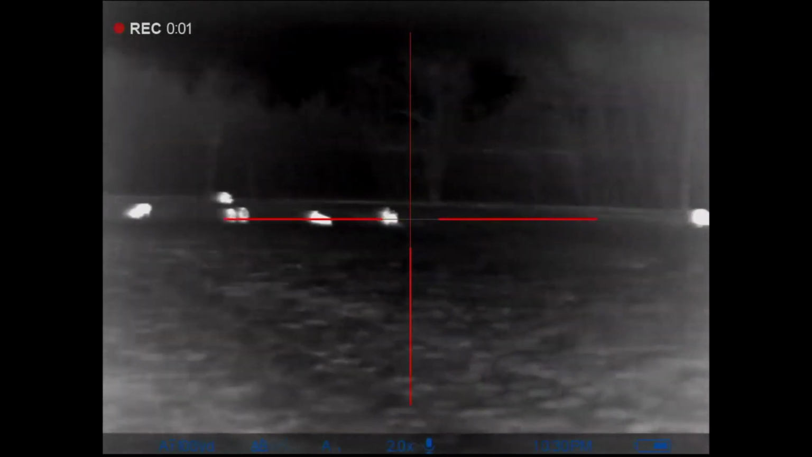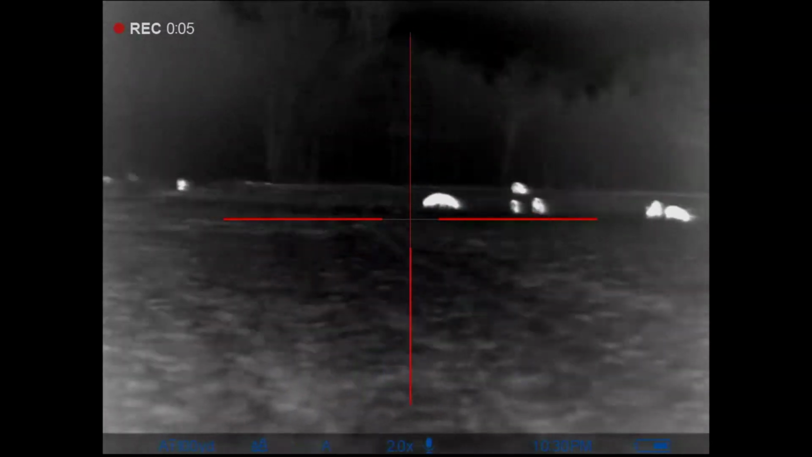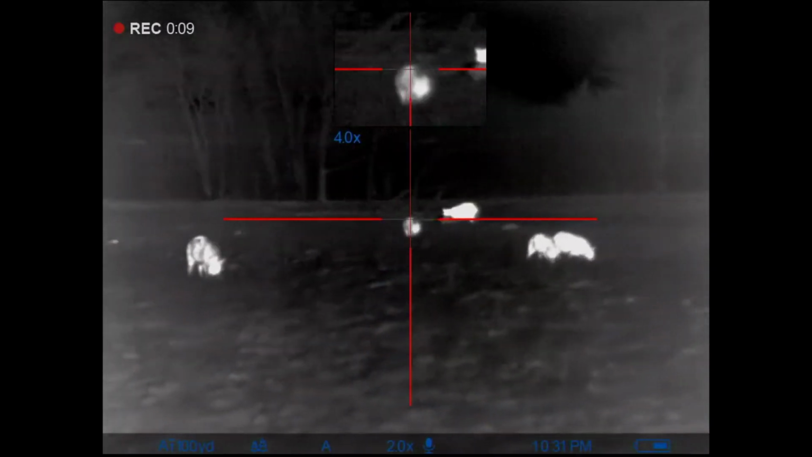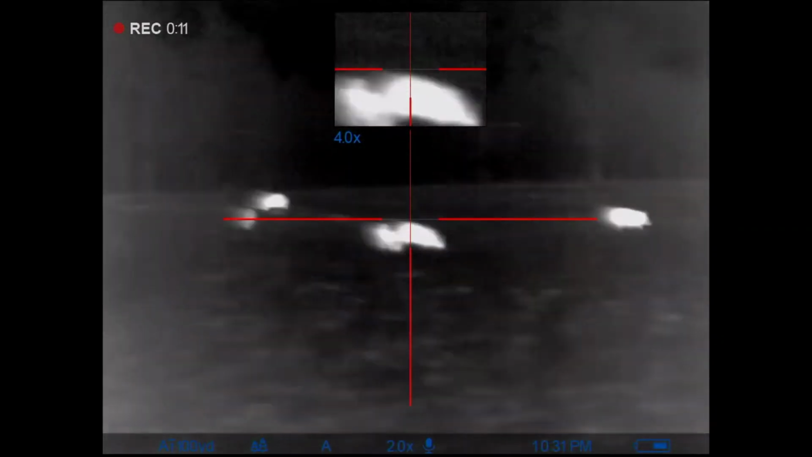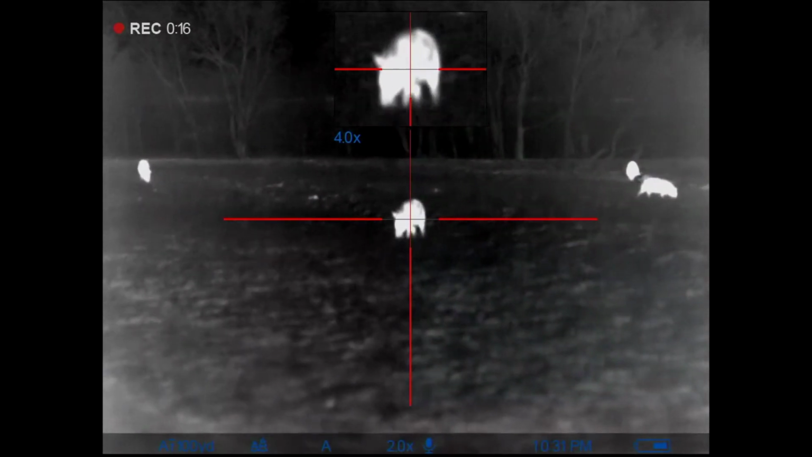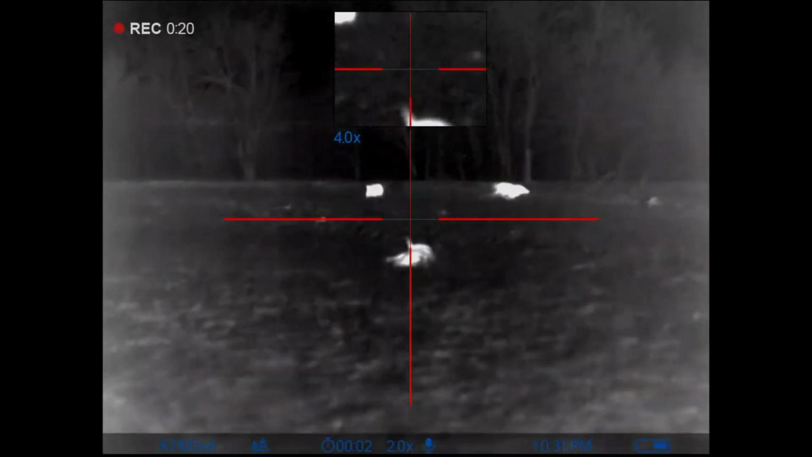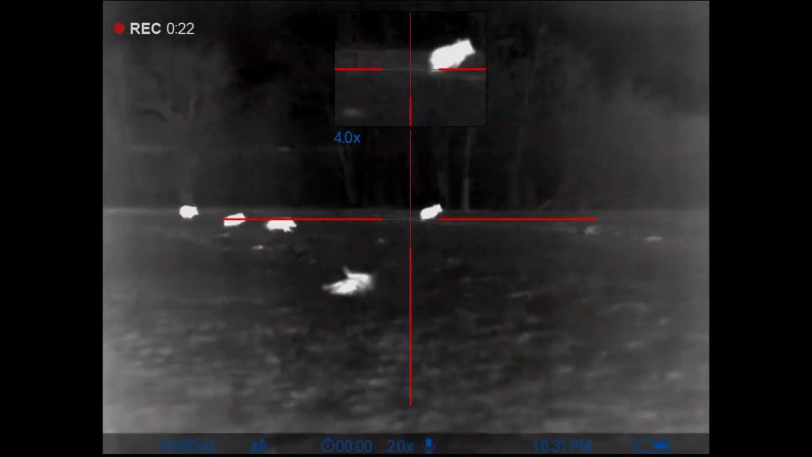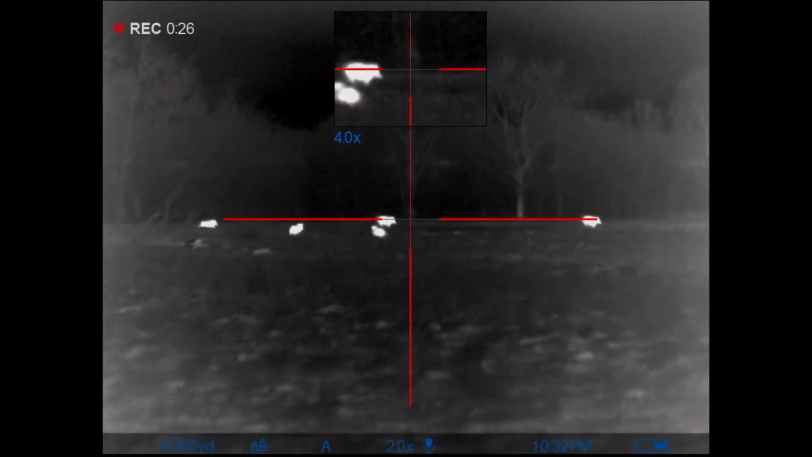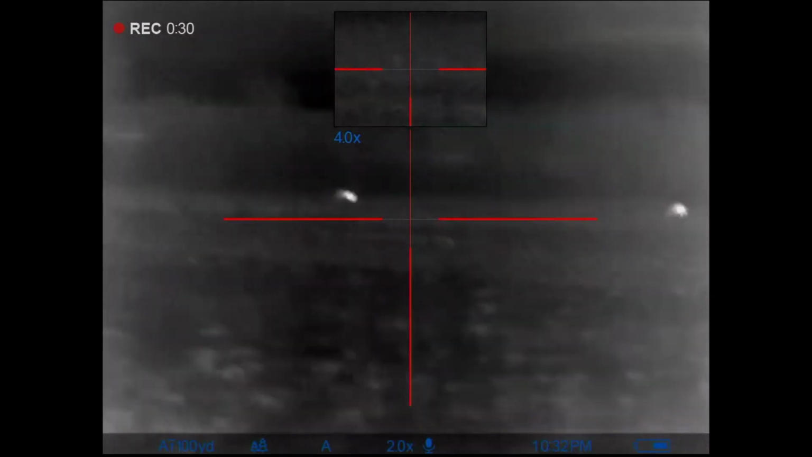We can ease up a little bit further if you want. 1, 2, 3. That was a good shot.